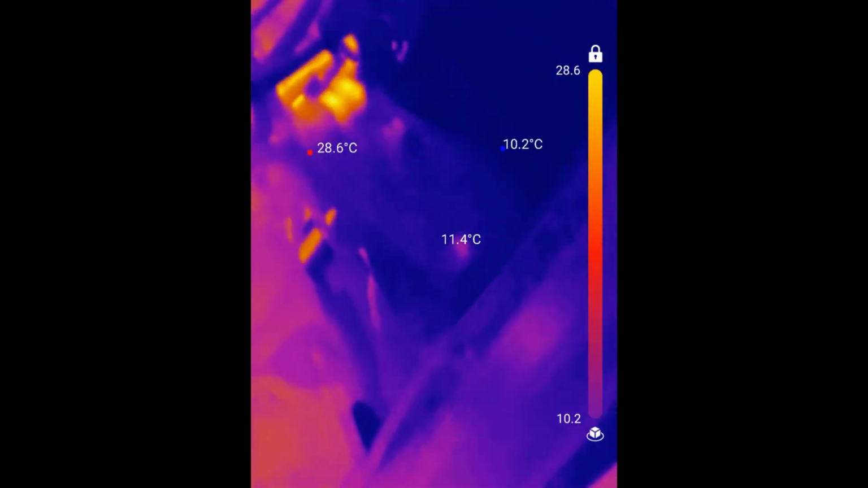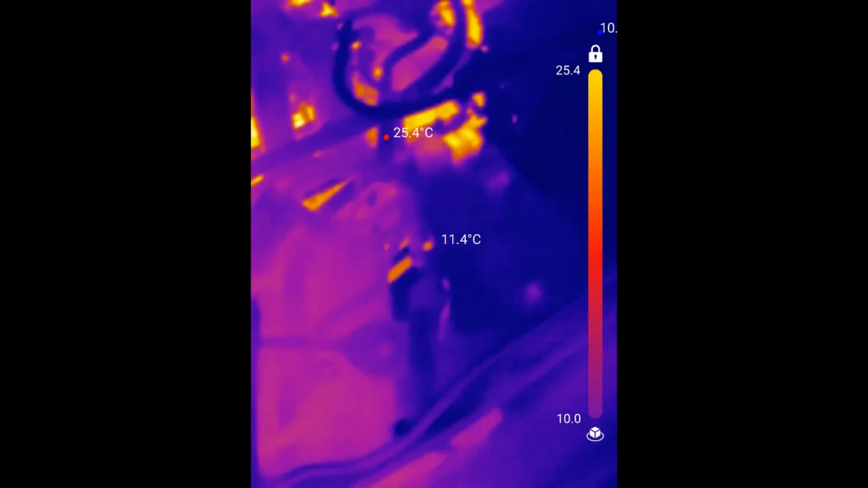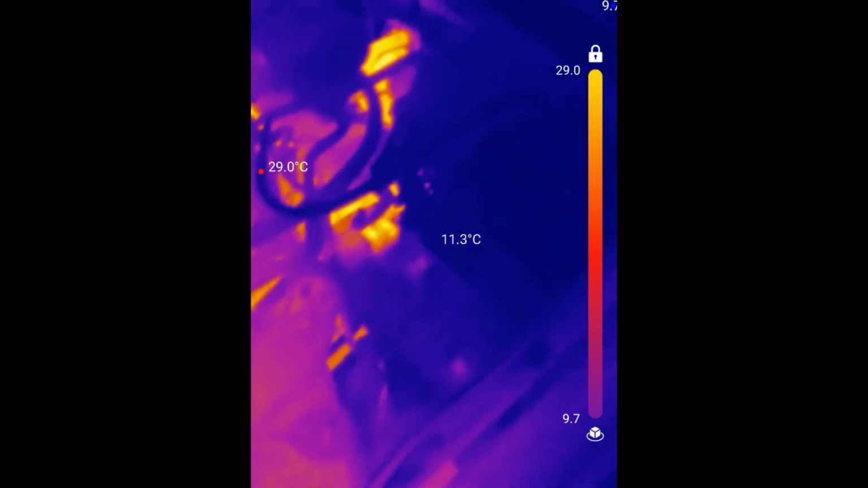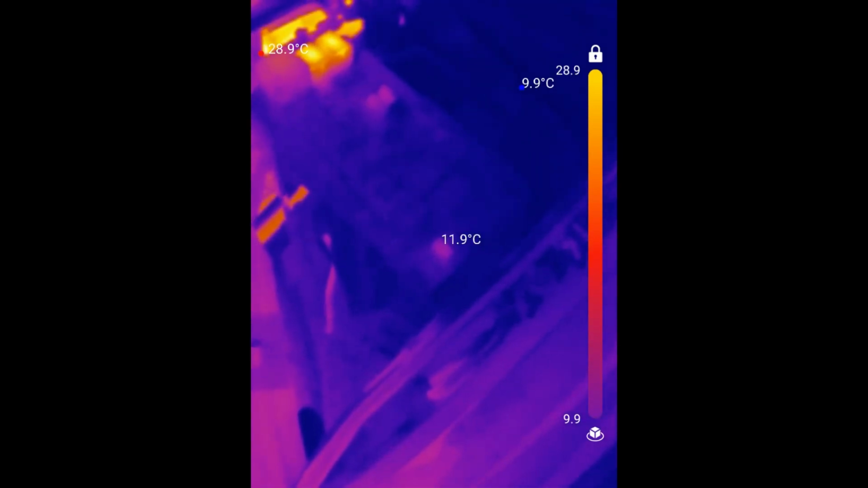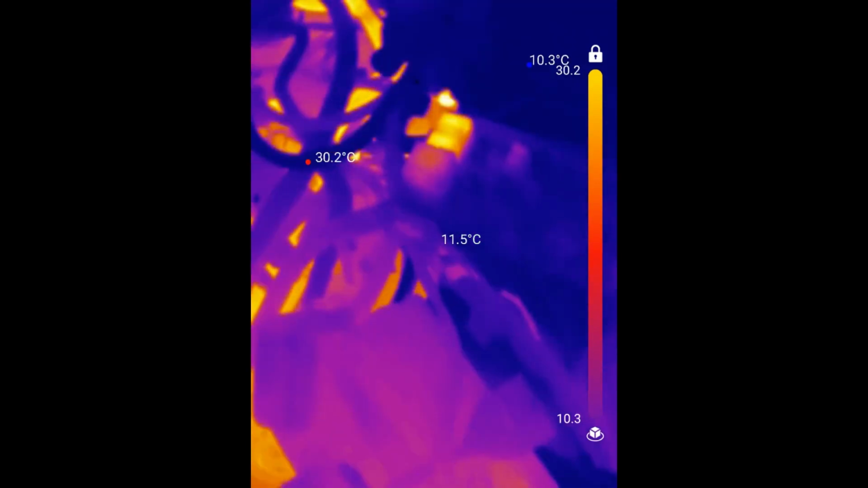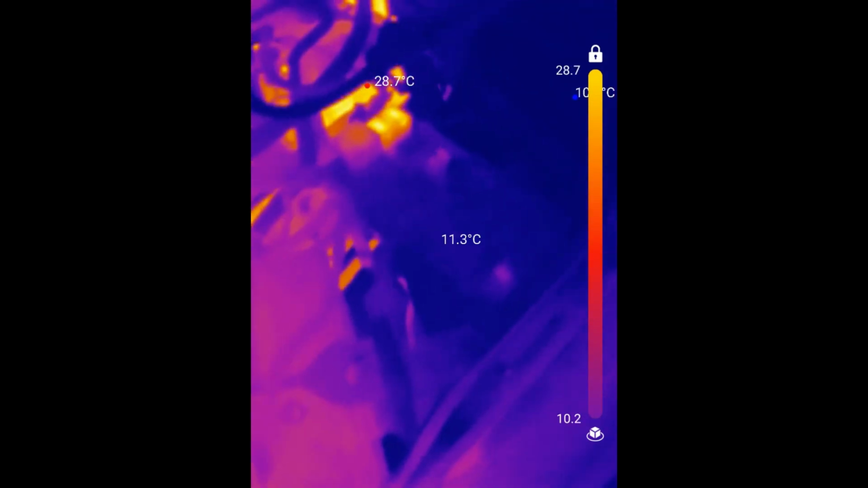This is the one that you take off when you want to replace the fuel injector, or clean or do anything with the fuel rail in any way. To drop the pressure, you need to remove this tiny fuse. But you can see if there was a short somewhere or abnormal current draw, we would see that in the fuse box.